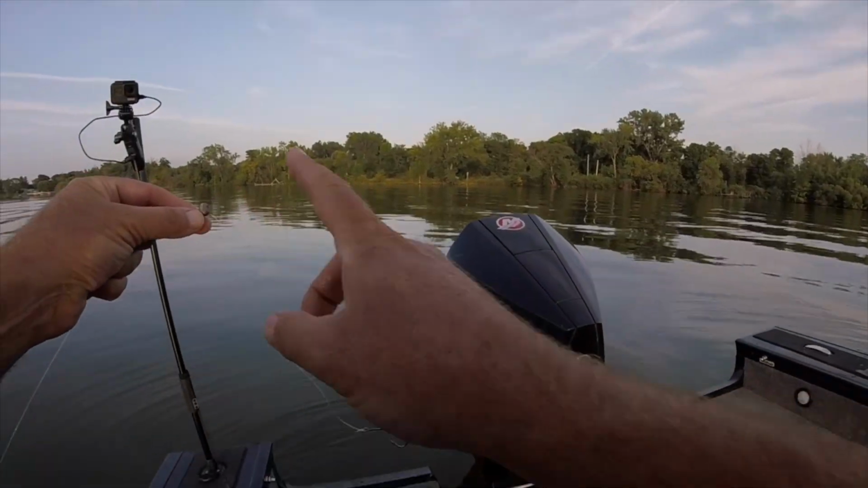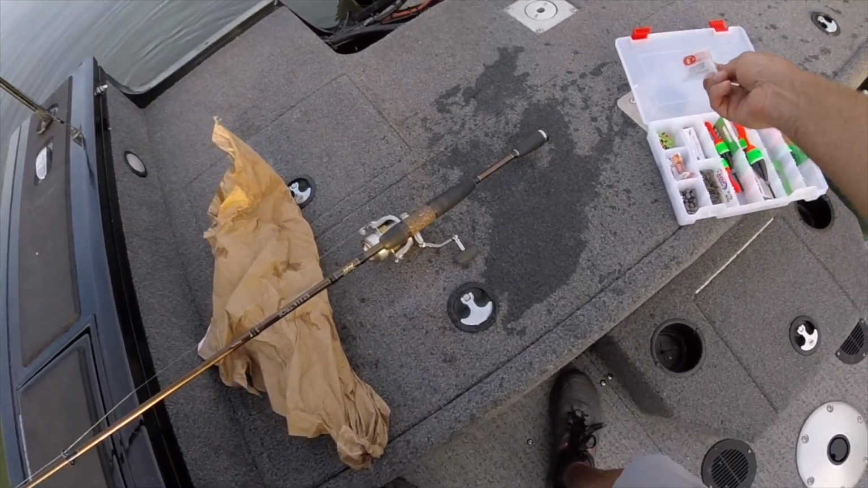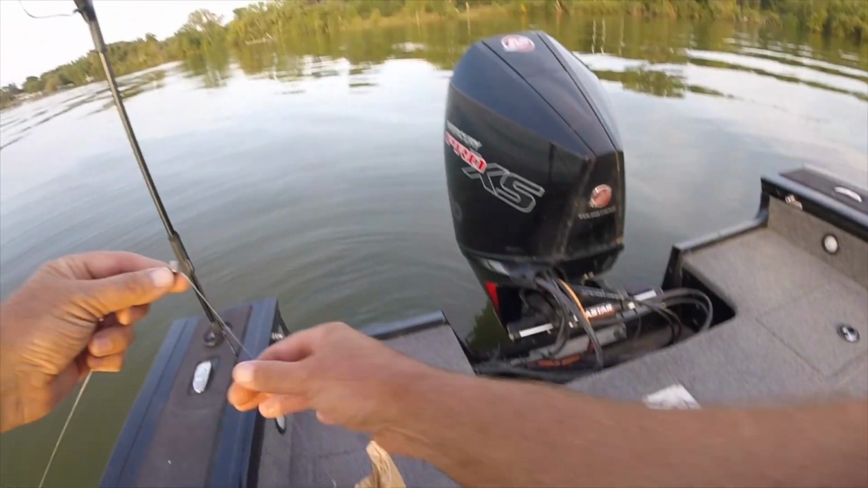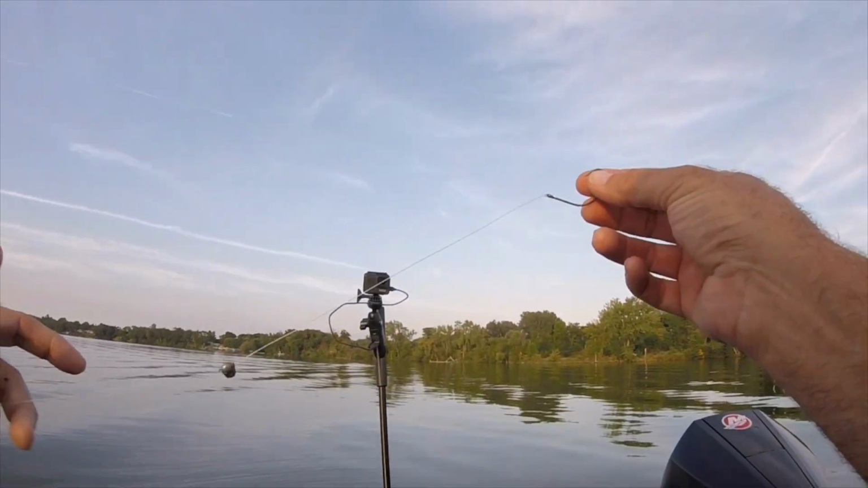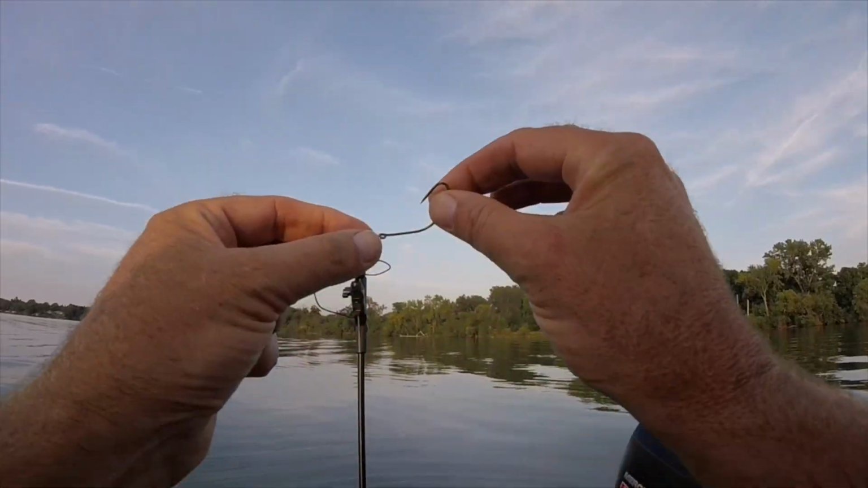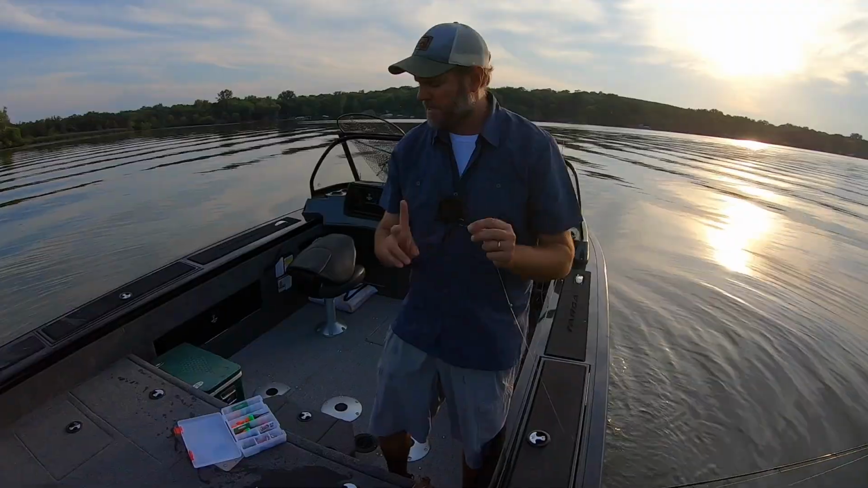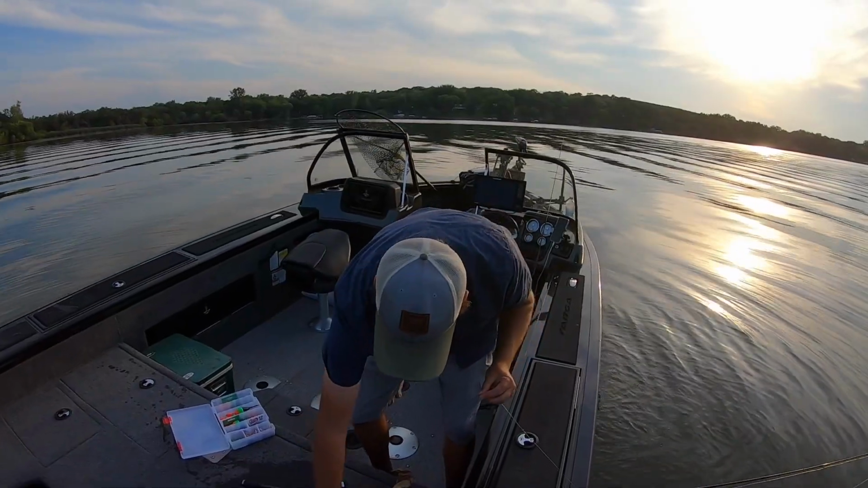Then I've got a split shot. What is this split shot? This is a number 5 split shot. And then below the split shot is a 2-aught Kale hook. This happens to be an Eagle Claw Laser Sharp, but that 2-aught is perfect.